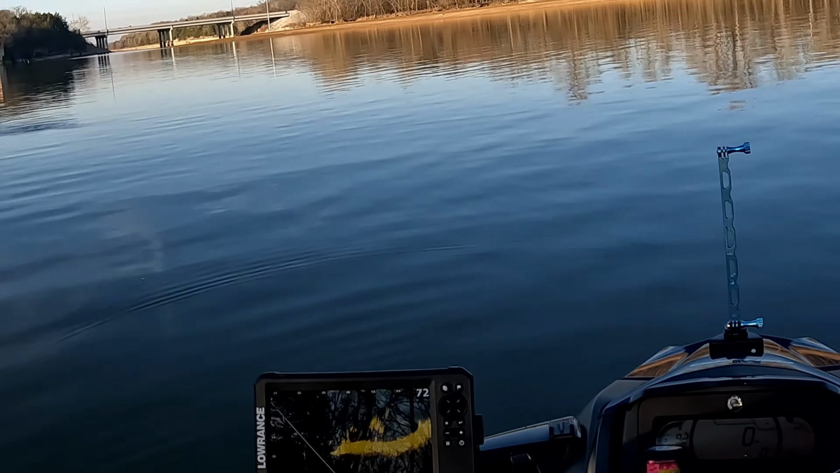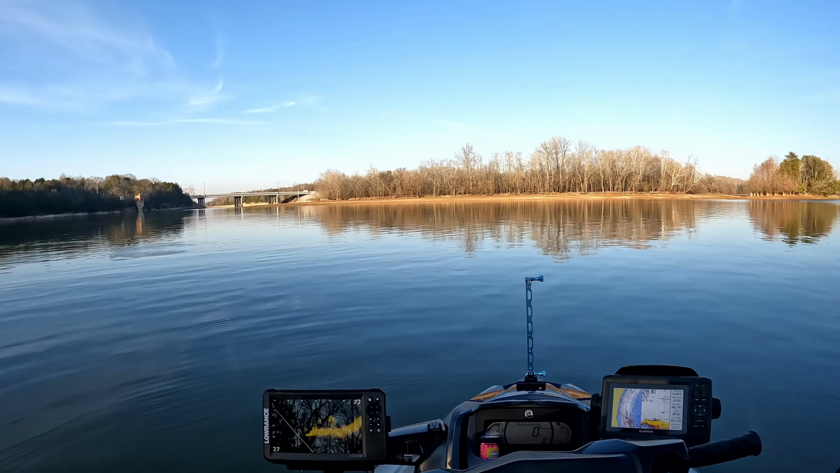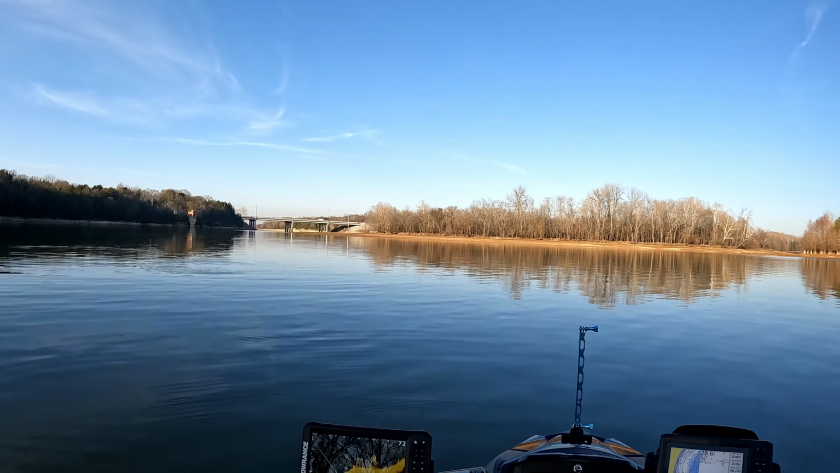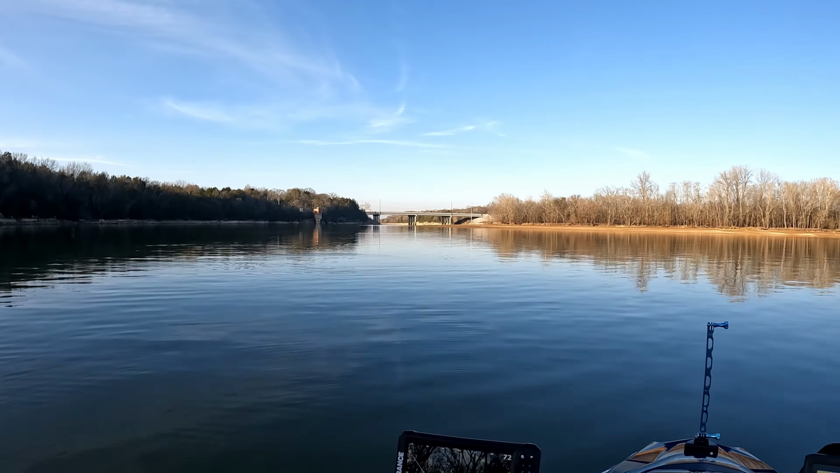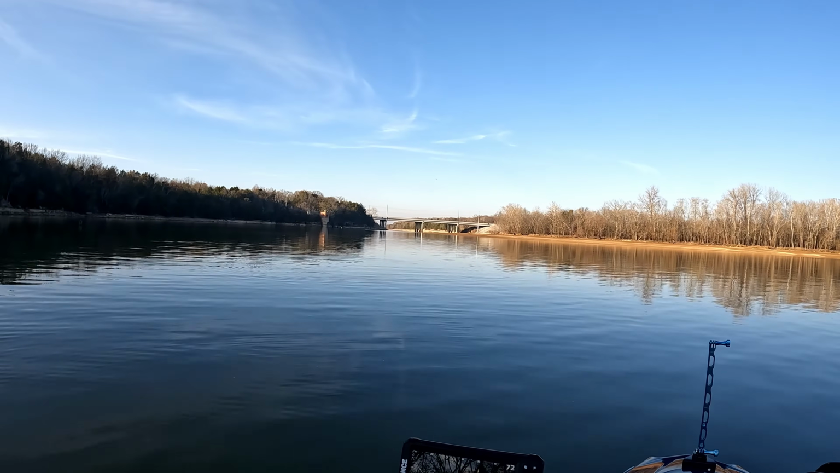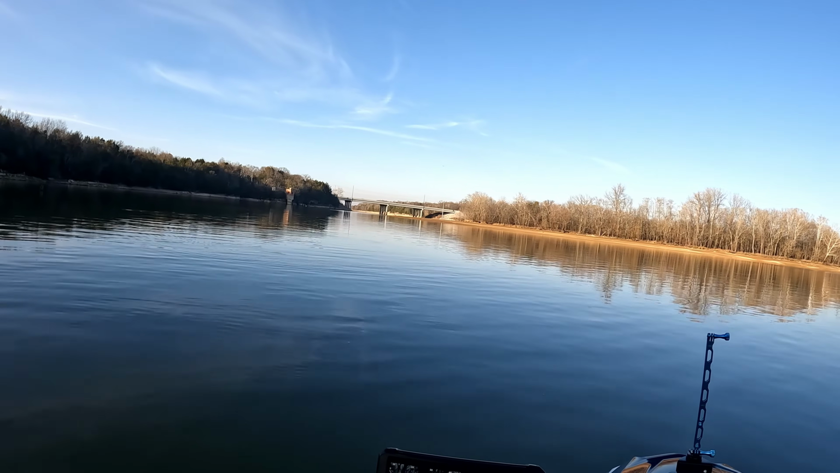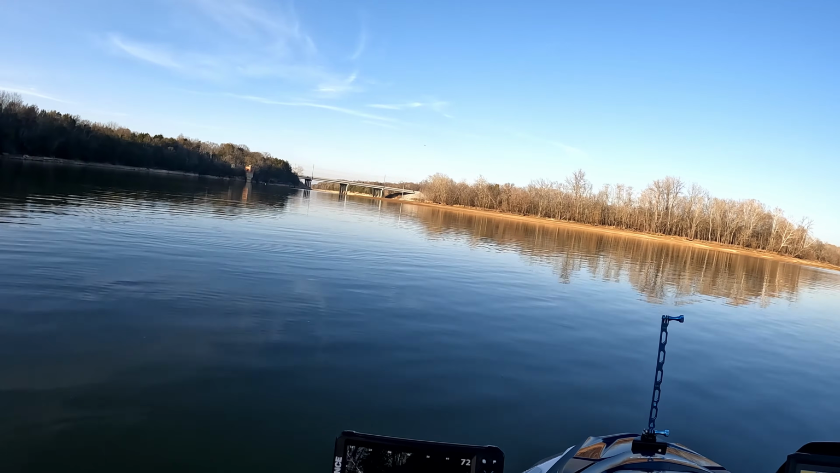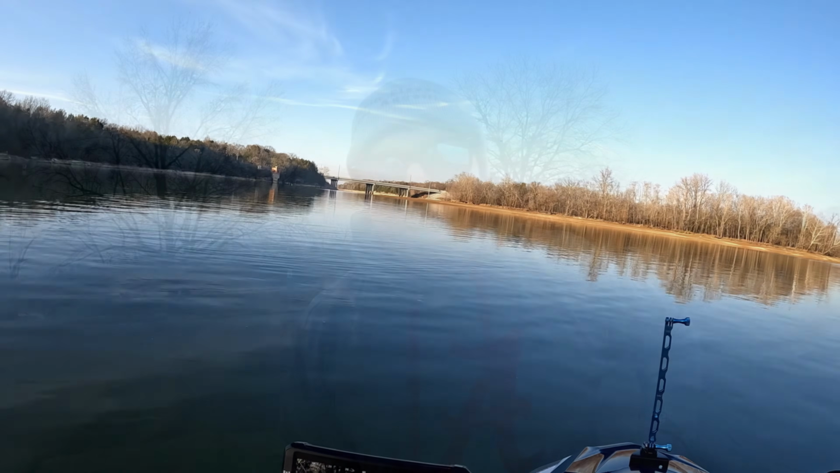This is going to be a game changer, you guys. I love this thing already. I'm going to continue to review it and give you my honest opinion about it, and I'm going to continue to catch fish with it. Until next time. It's really cold out here right now. I caught a few more fish straight down, nothing big, but I'm about to freeze because it is about 33 now. Sun is down. I'm heading in.